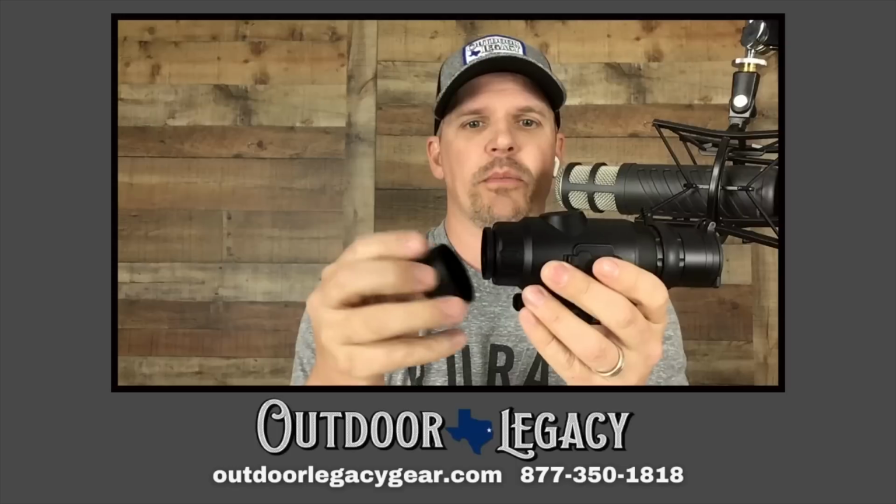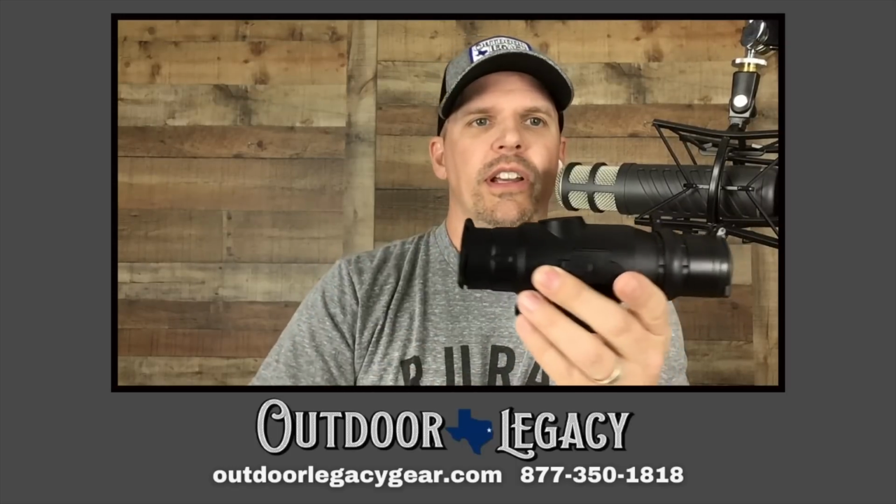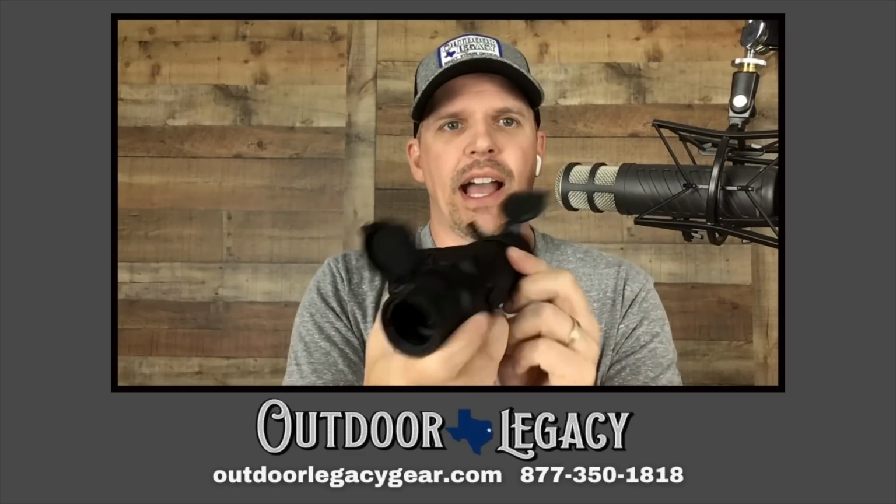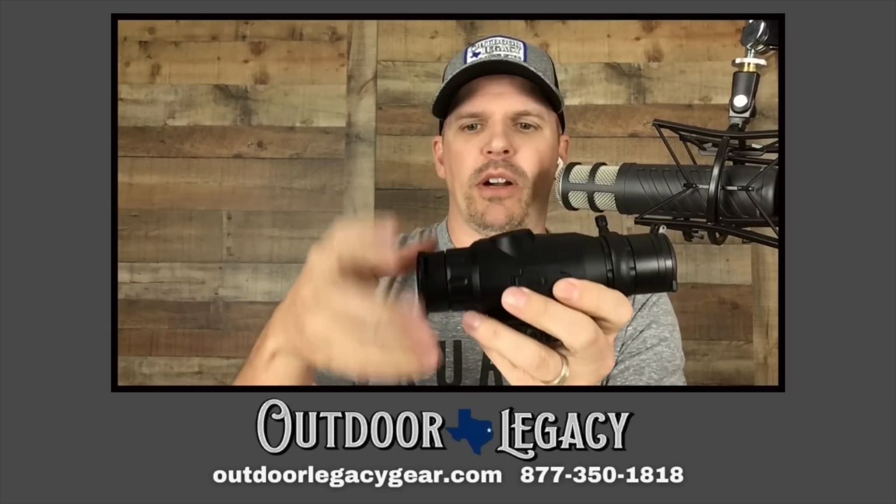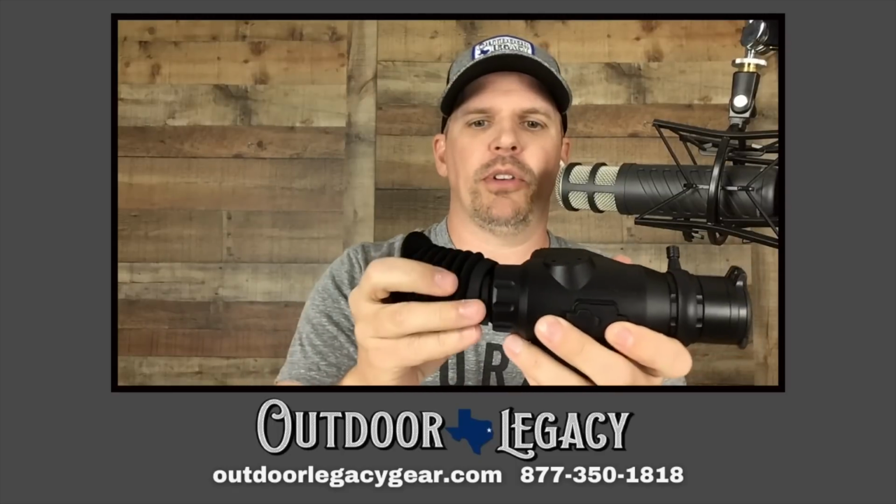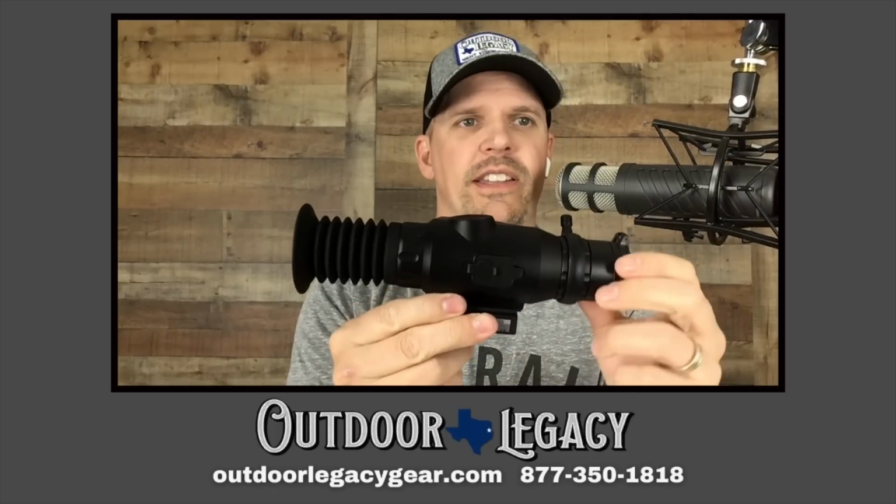The way that it comes is it has these little plastic screw-on lens caps on both the front and the back. We will talk a little bit more about these in a little bit, and I will talk about what I like and what I don't like. But I'm going to just take this off, and I'm going to put this rubber eye cup back on there so you can see how quick and easy that was.